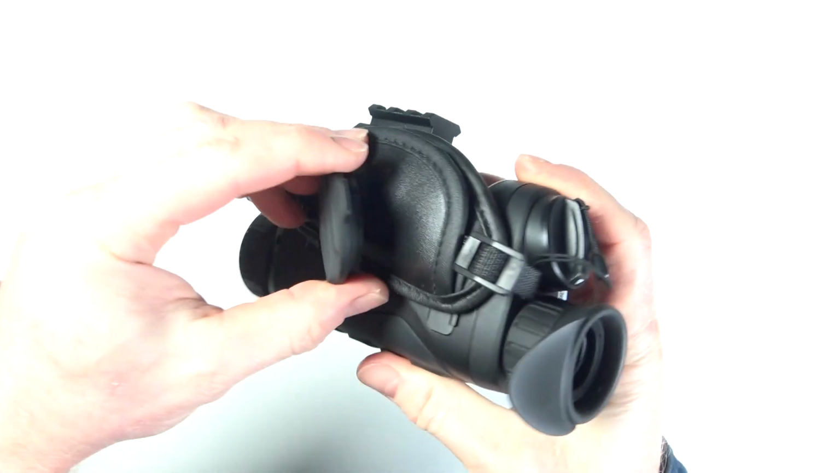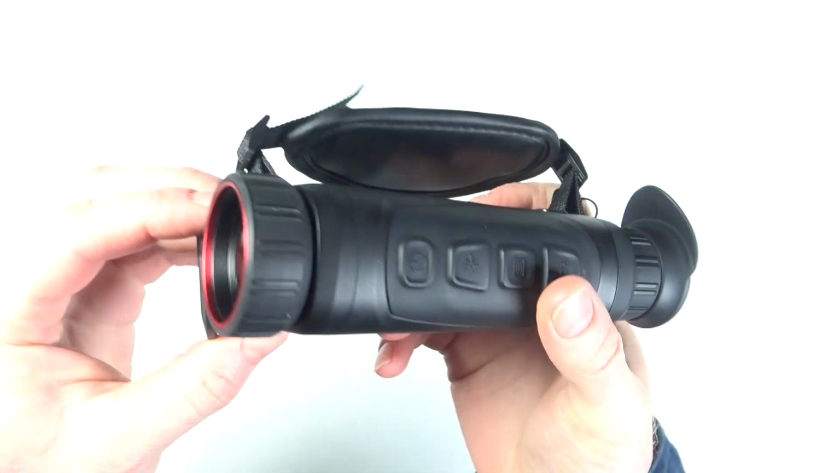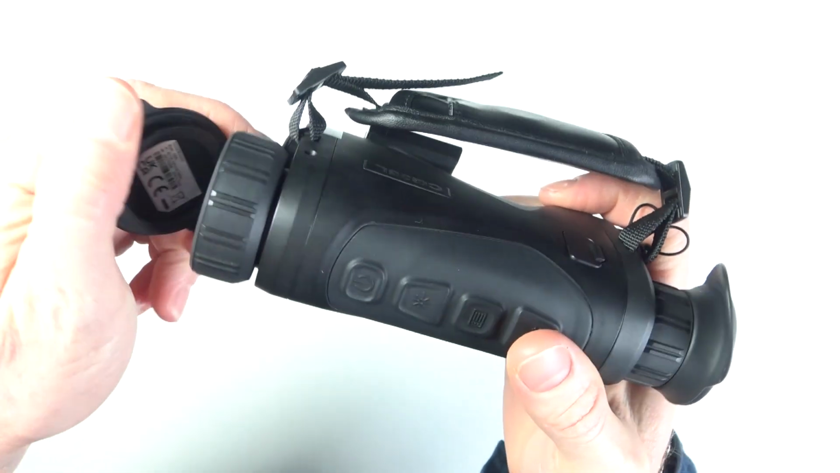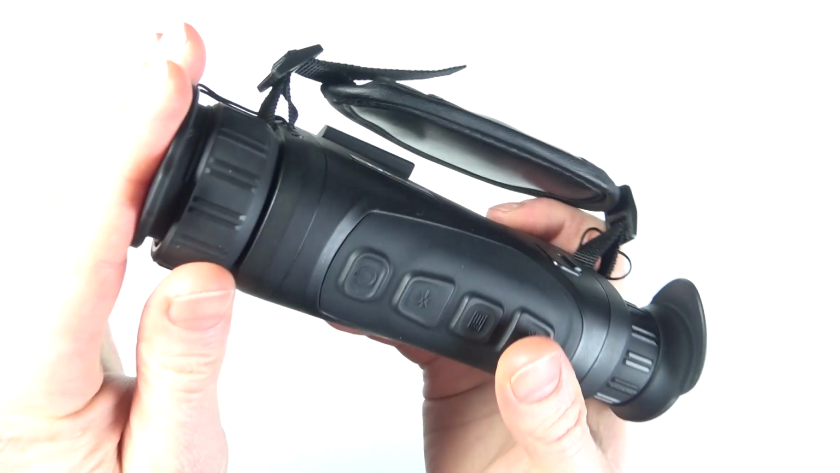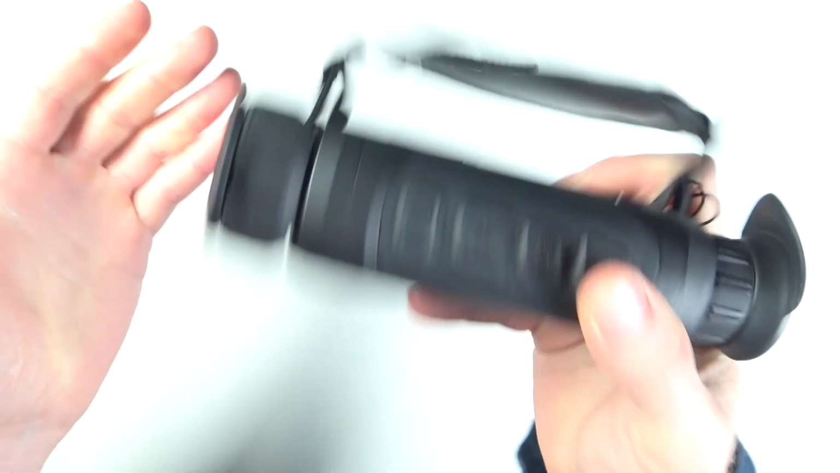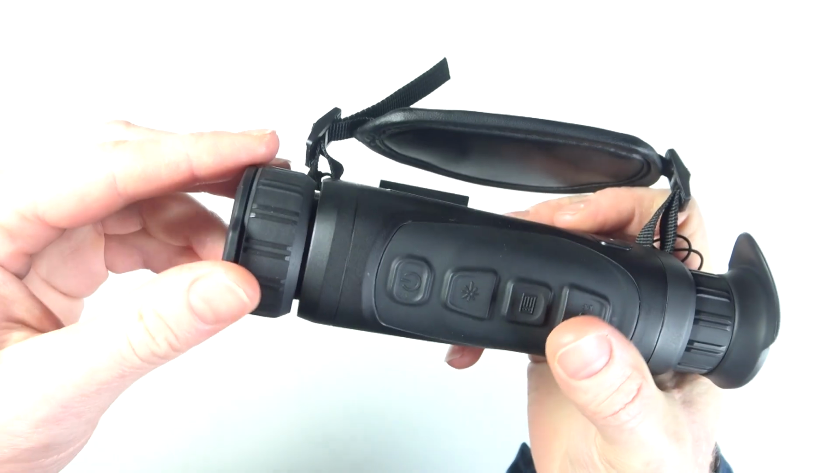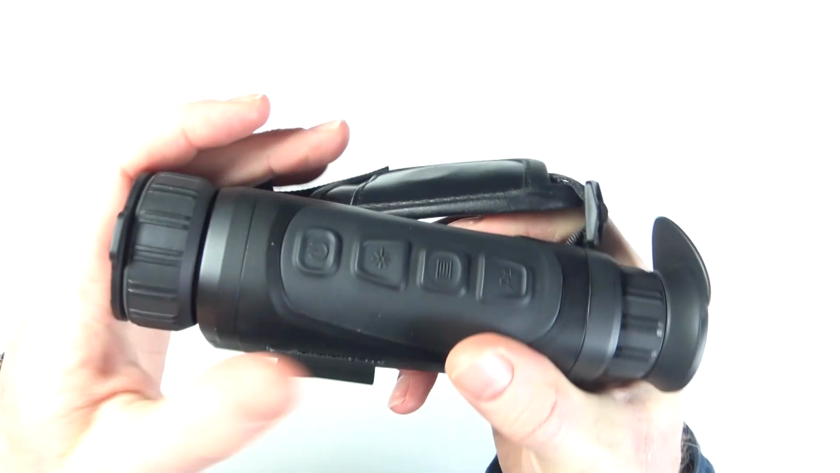Now one complaint we have had for people using this by hand, it is a good unit for use by hand, but some people have been complaining that the lens cap can fall out a bit too easily, and some are worse than others. So if your lens cap is falling out just by shaking it around or whatever, then it's likely you might need to get a new one. It does fall out pretty easily, but it should stay in there with normal use.